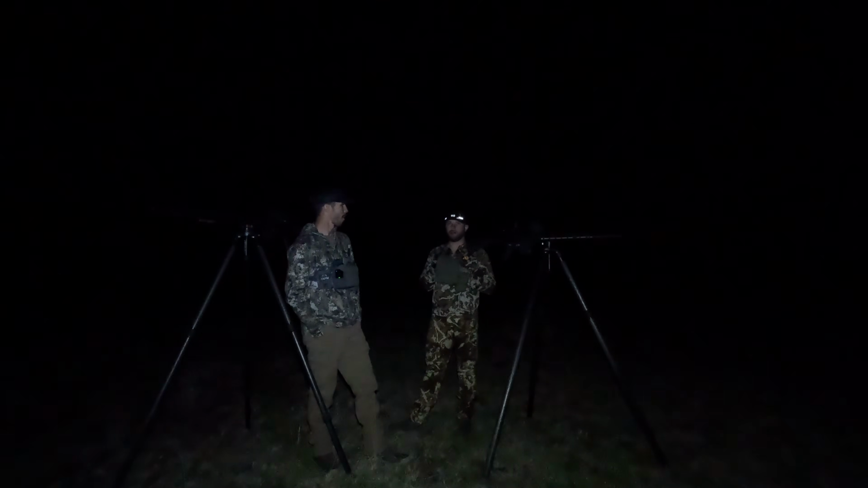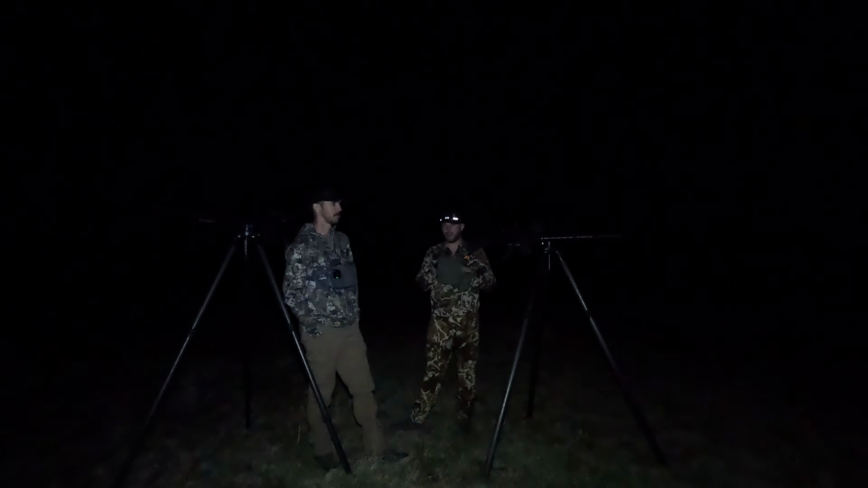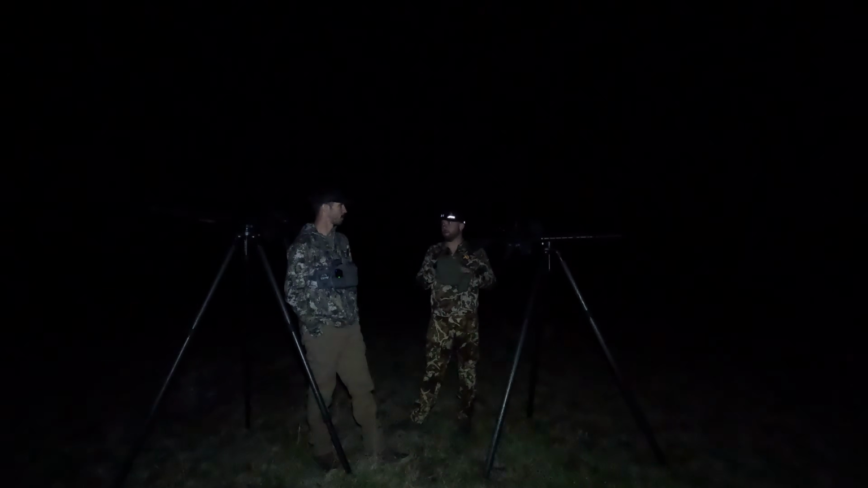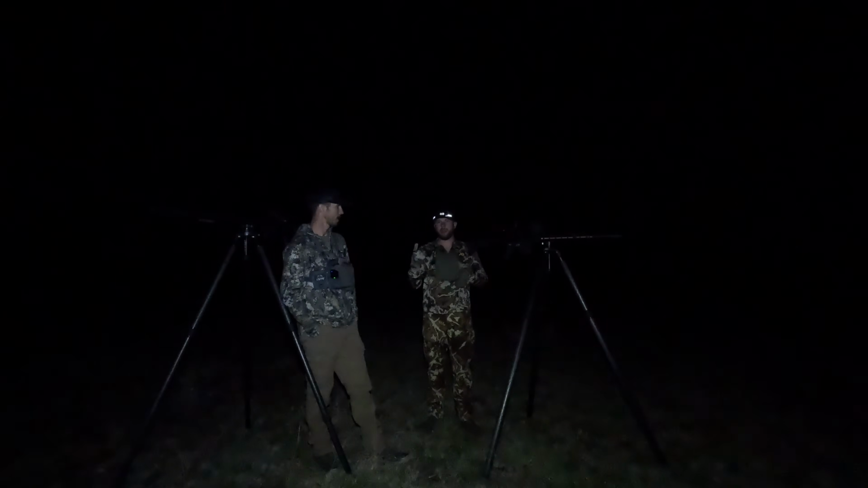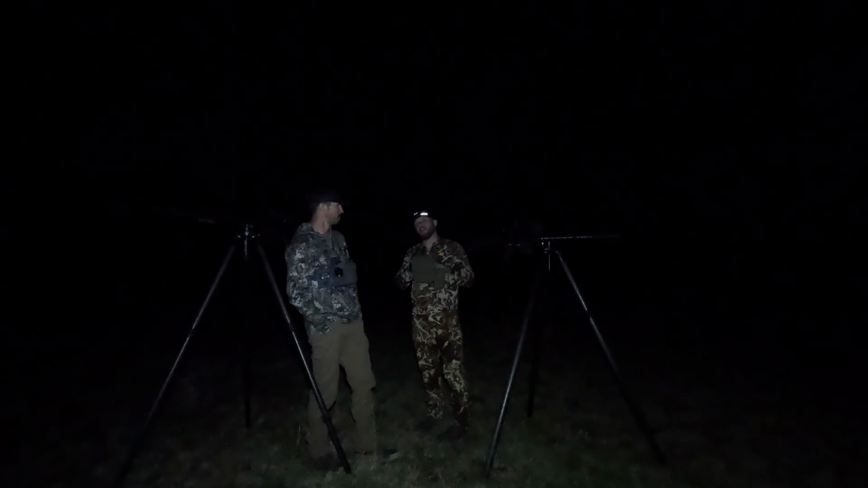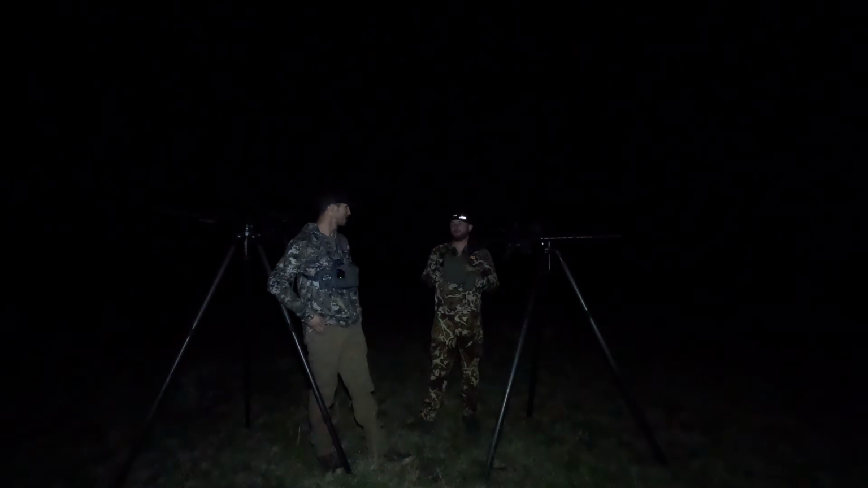Well, the proof is in the pudding for what we're trying to show you guys. I mean, we had a coyote come in. That's what everyone's trying to learn to do. Everyone wants a coyote to come in to get the opportunity to shoot at one. And we just had it. About 20 minutes in, we played multiple sounds, didn't catch him off a bad wind, standing in the middle of a field. We have the backlight of a house light behind us, so literally the most unideal conditions. In a field that we've hit, how many times have we hit this year?